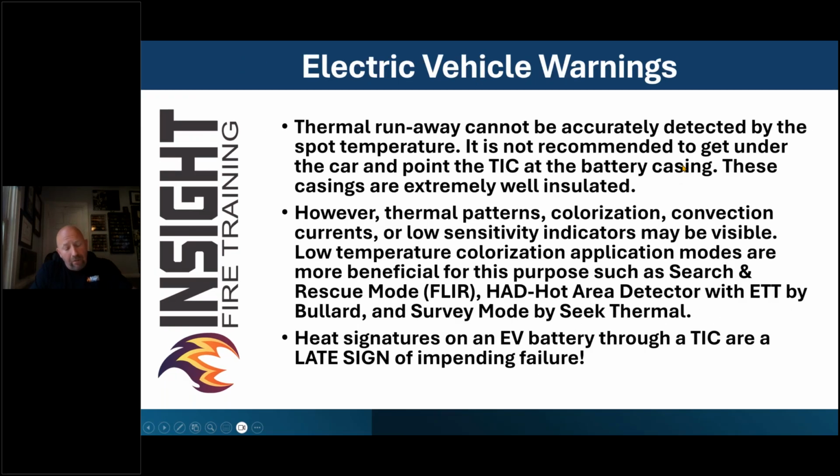One of the things that I have to deal with on a regular basis is seeing people using cameras improperly and trying not to respond in an inappropriate way, because my father taught me, son, you didn't know any better 20 years ago either. But there are individuals teaching firefighters to crawl under vehicles and point the camera at the battery and measure it.